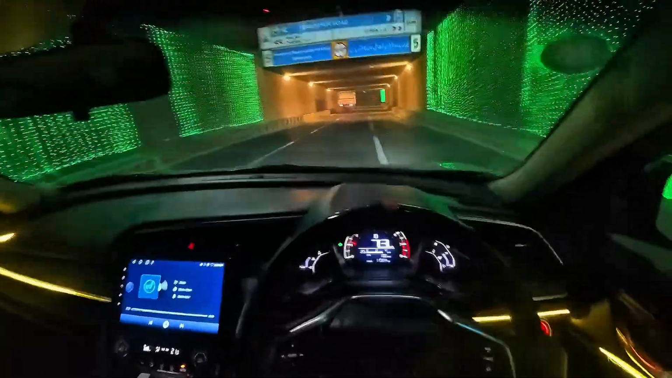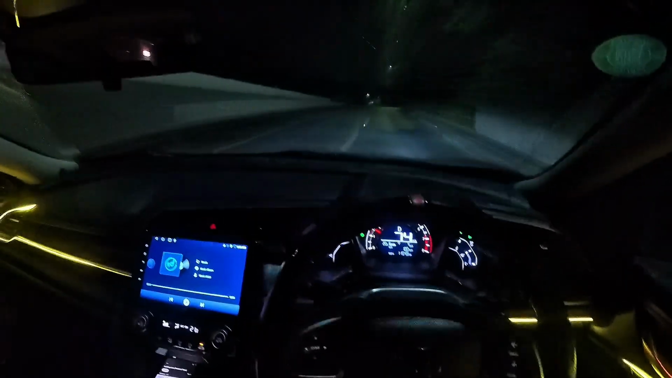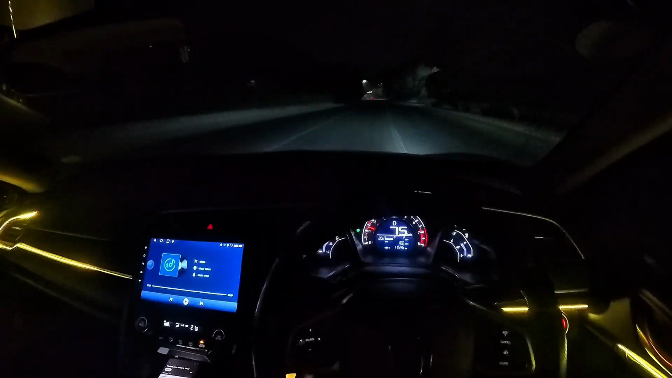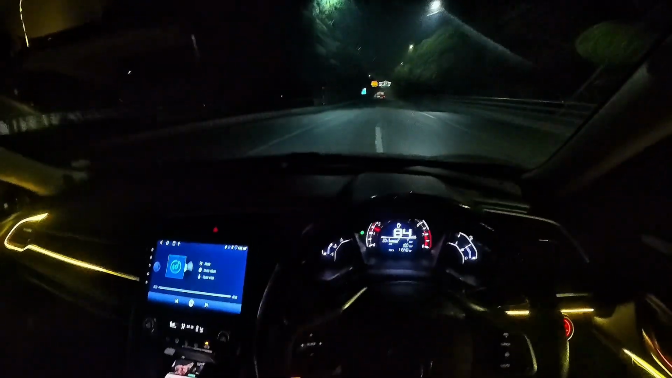Firozpur Road underpass. We are moving rather quickly. The average that this Honda Civic 2017 turbo is giving is 10 kilometers per liter.